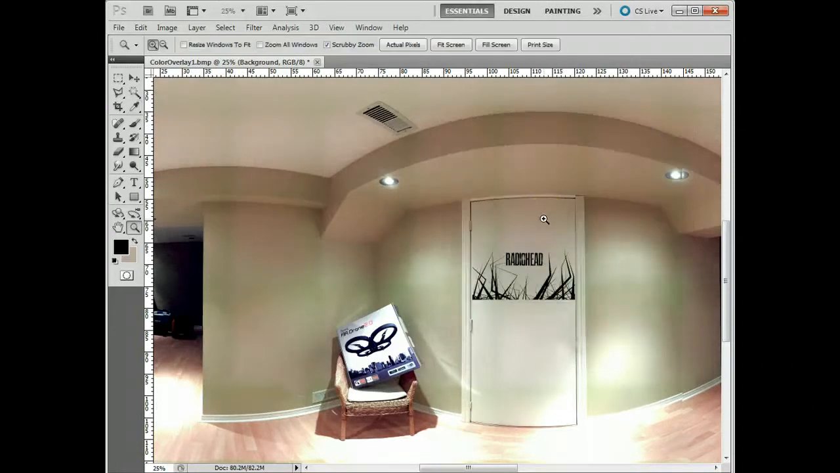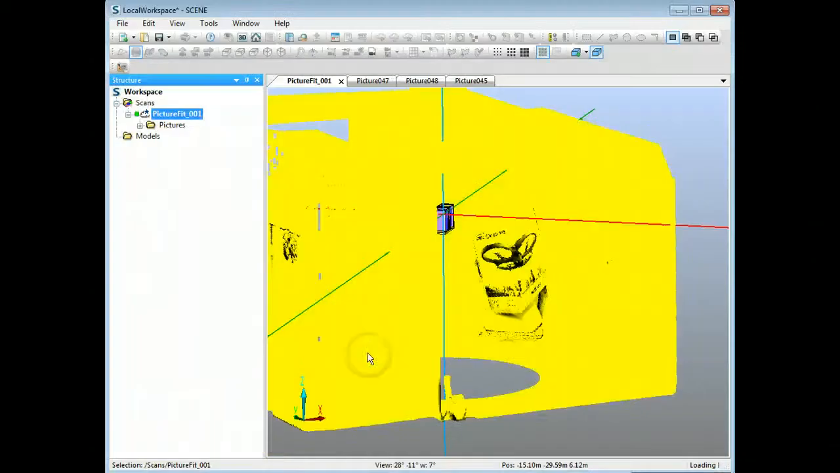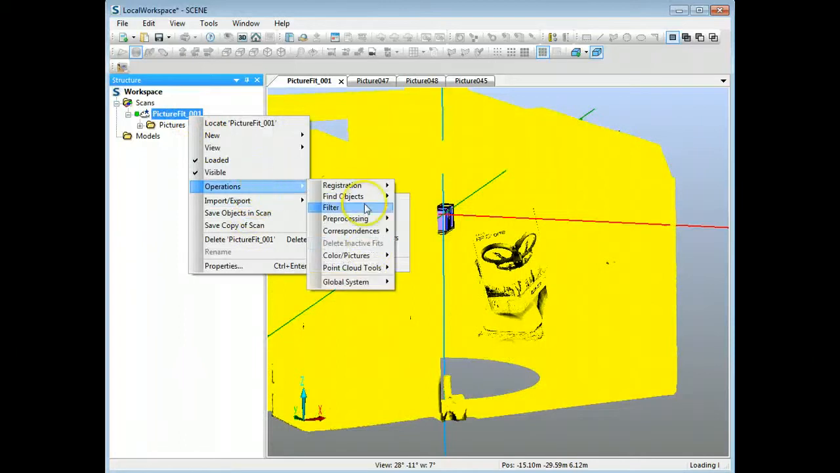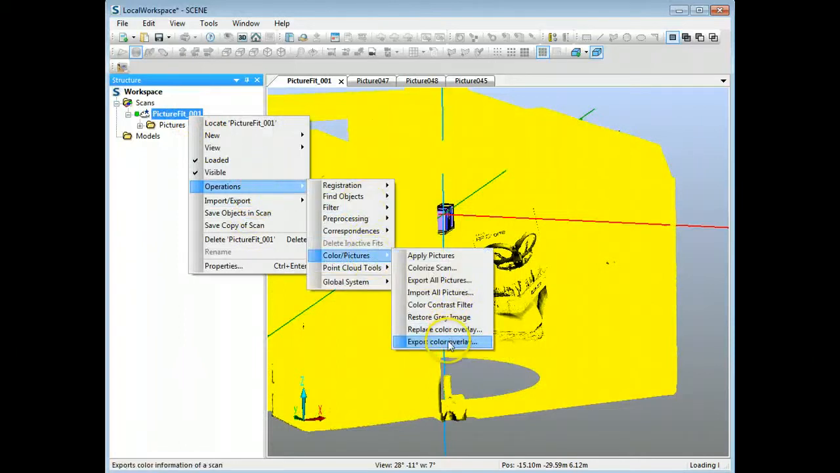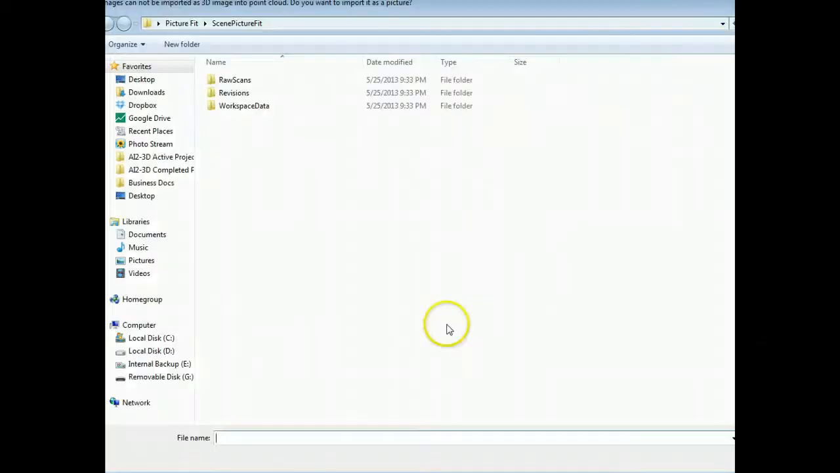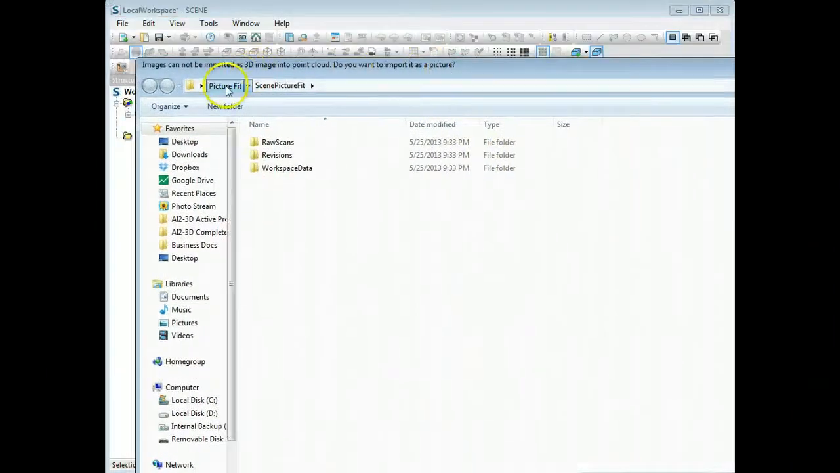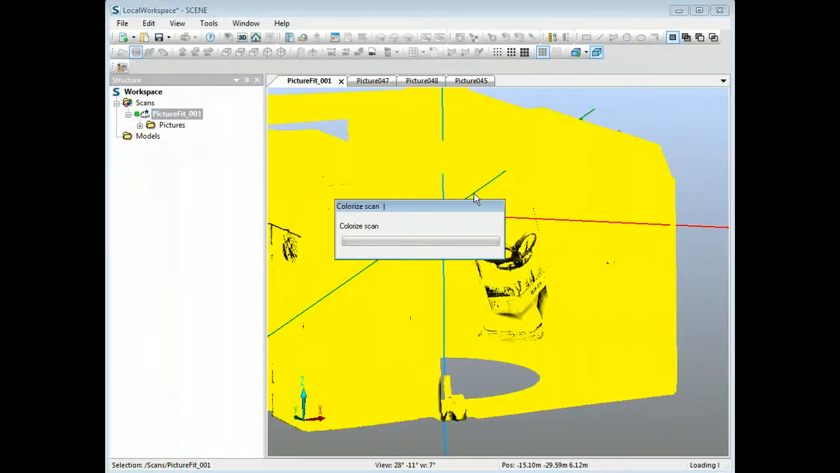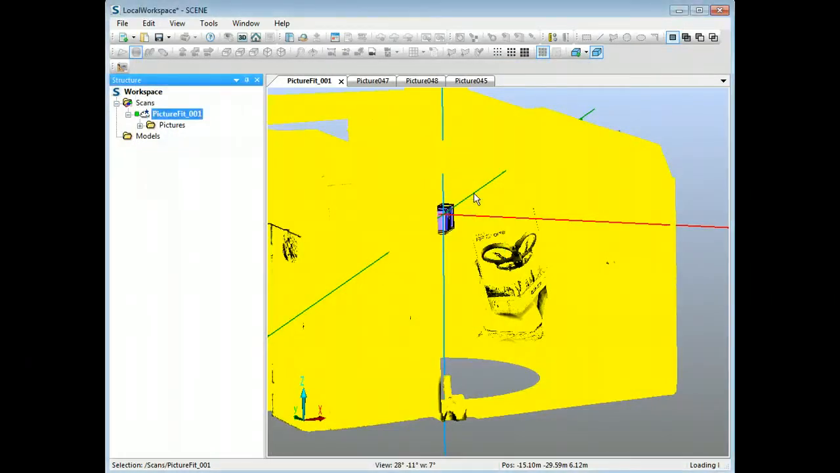Okay, so once I've got this, all I need to do is resave it again. I believe it's bitmap, PNG, and JPEG file that you have the option to do. Switch back to Scene, get back here, go into Operations, Color Pictures, and Replace Cover Overlay. So I'm going to do that and go back here, and I've got it as cover overlay 1A. So I'm going to open that up. It may take some time to save.